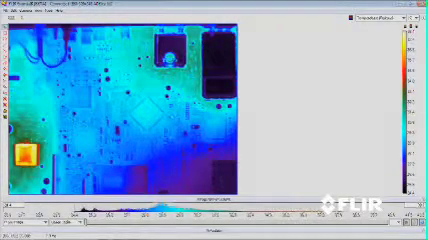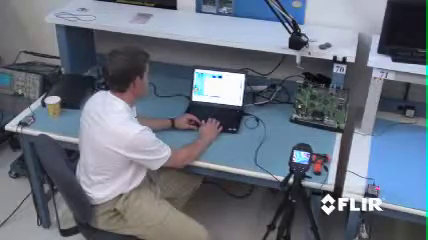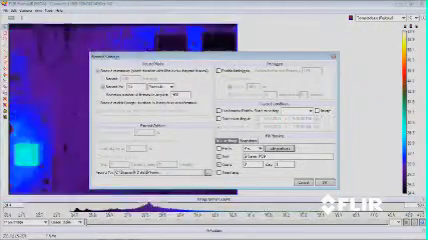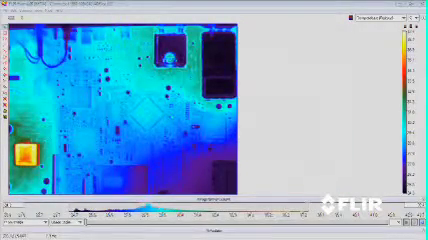Let's look at how to collect data. I go under my recording conditions and I see that I can record to disk. We'll turn on our printed circuit board and watch it heat up over that 10-second period. I created a folder of where to store the data called E-Series under the Data folder, and I gave it a name, E-Series Printed Circuit Board. I click OK, and now I'm ready to record some data.